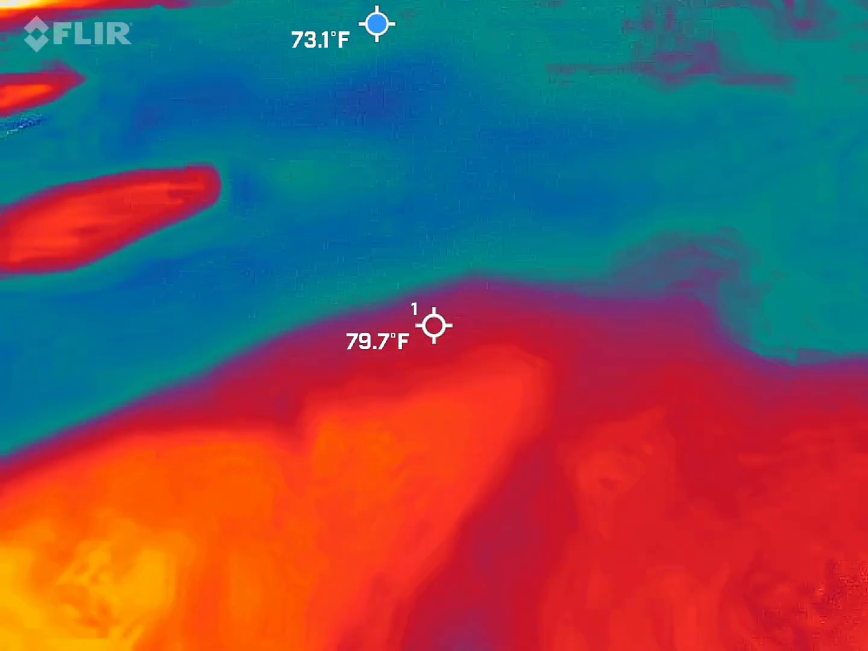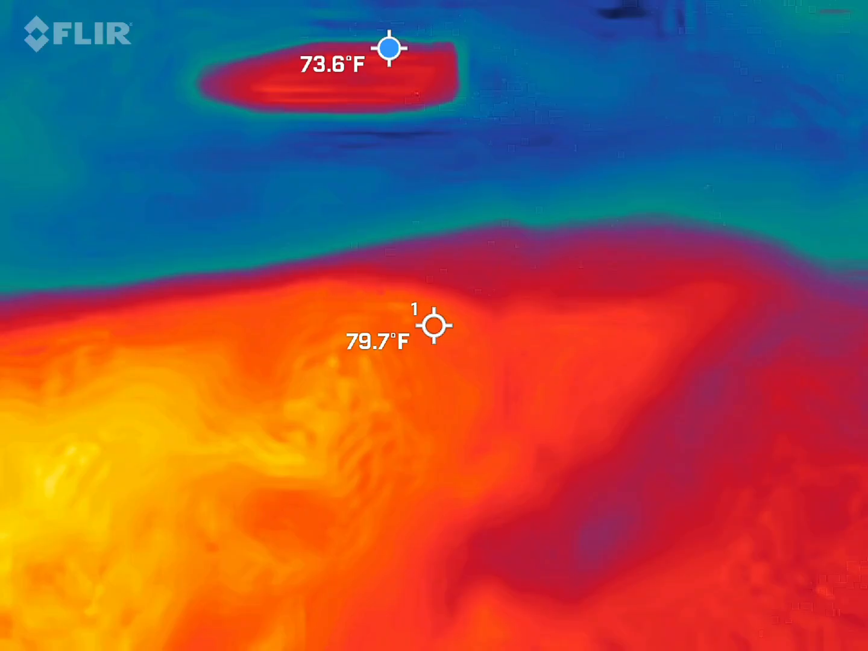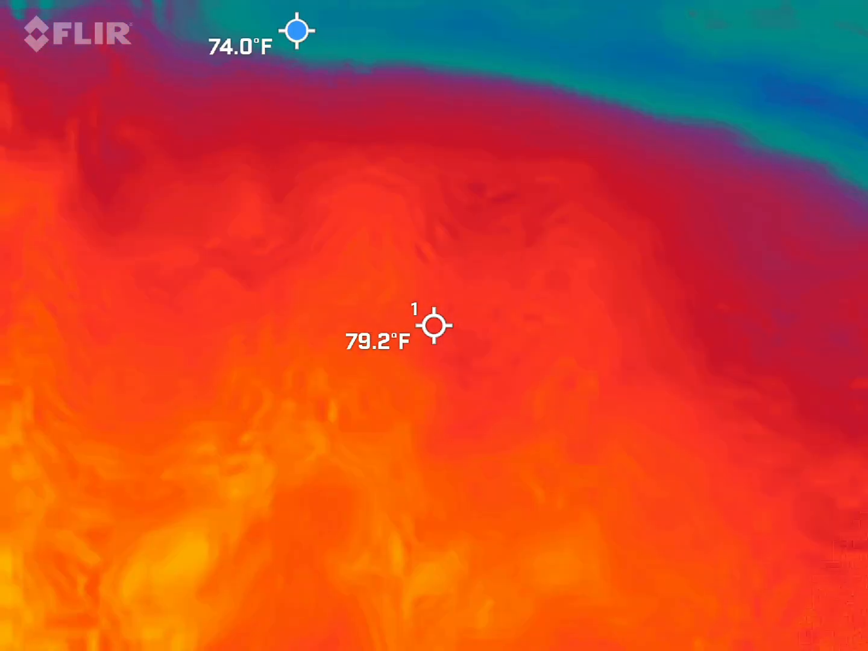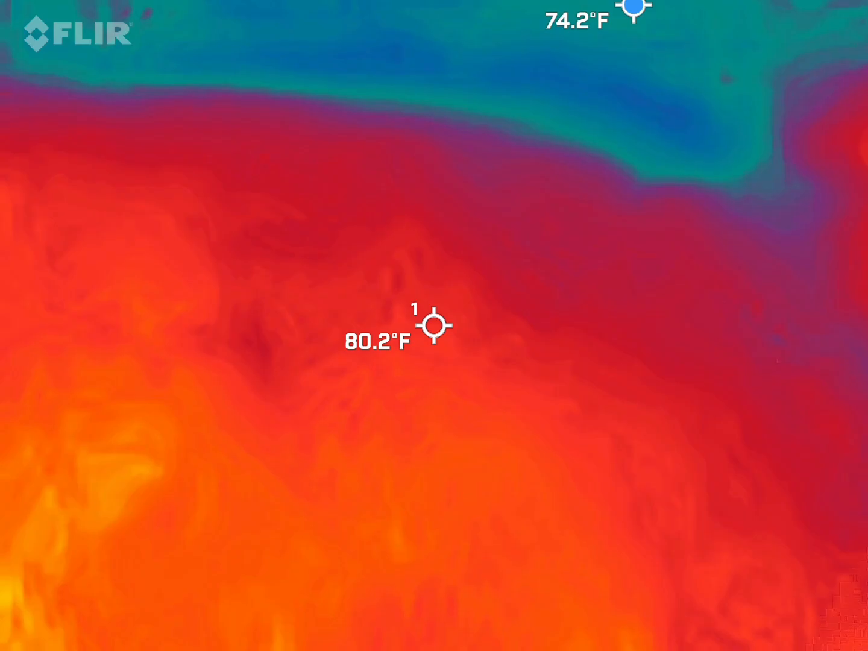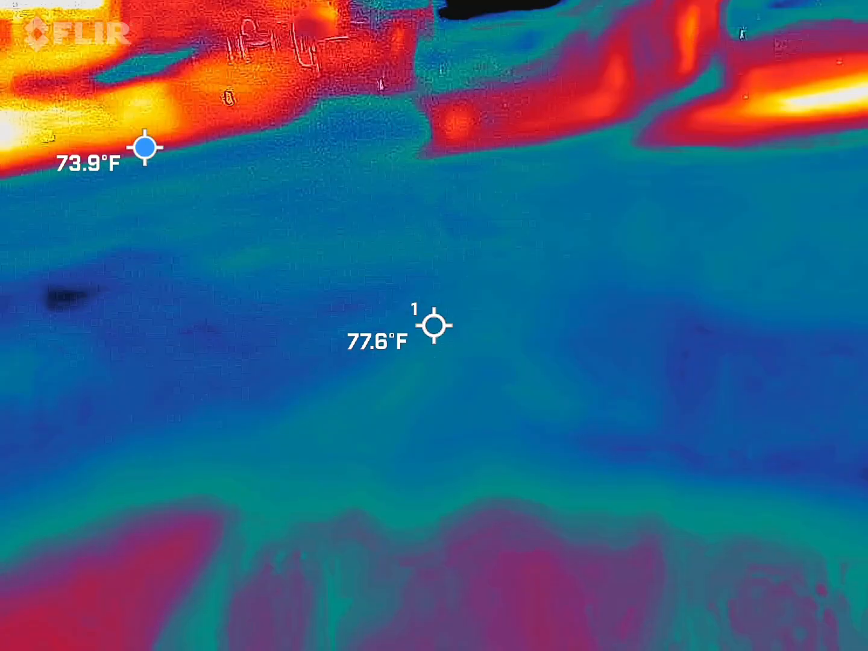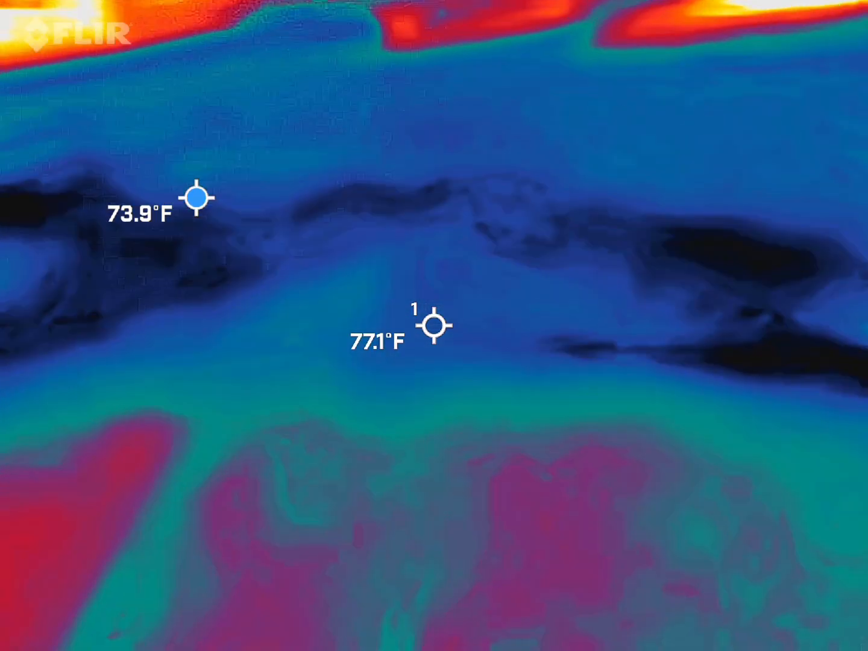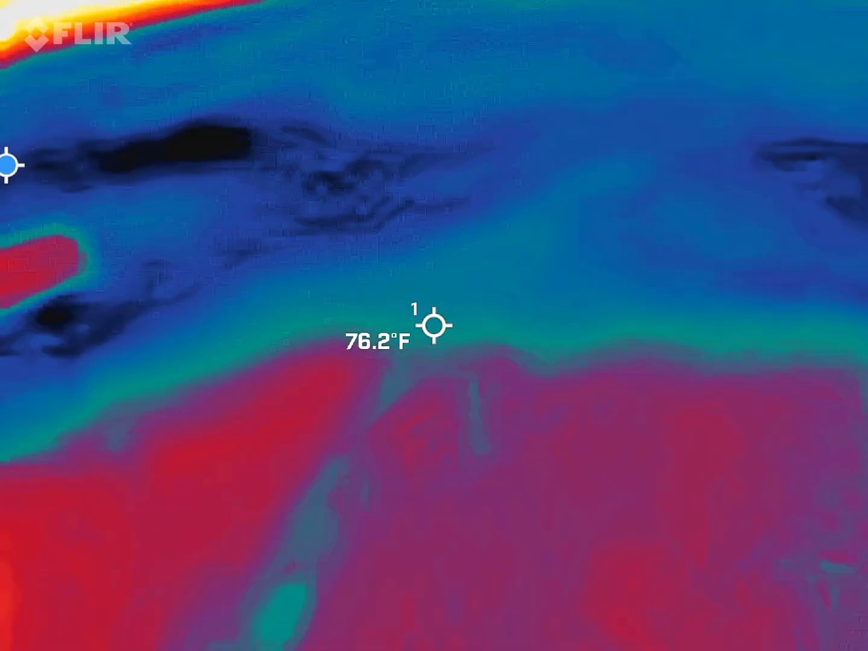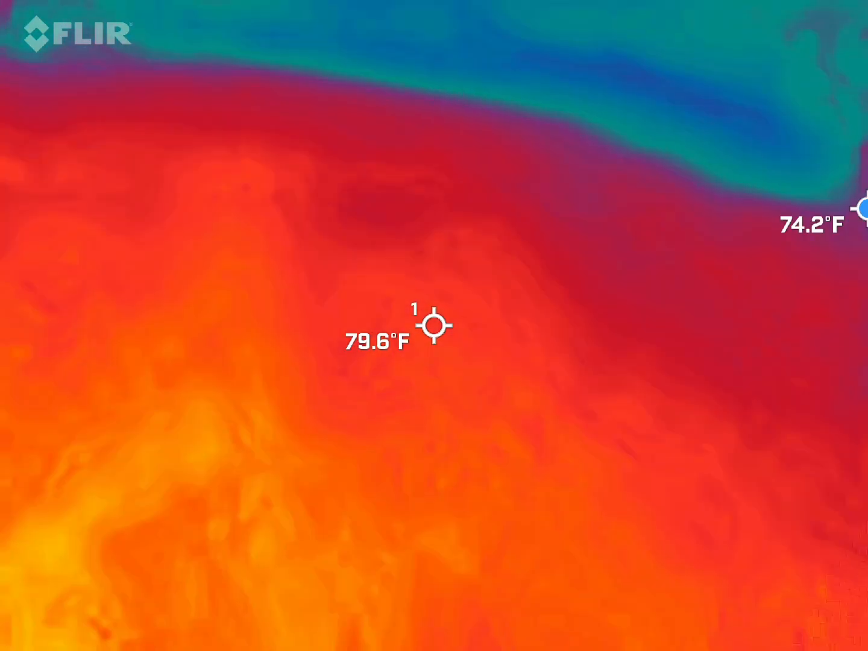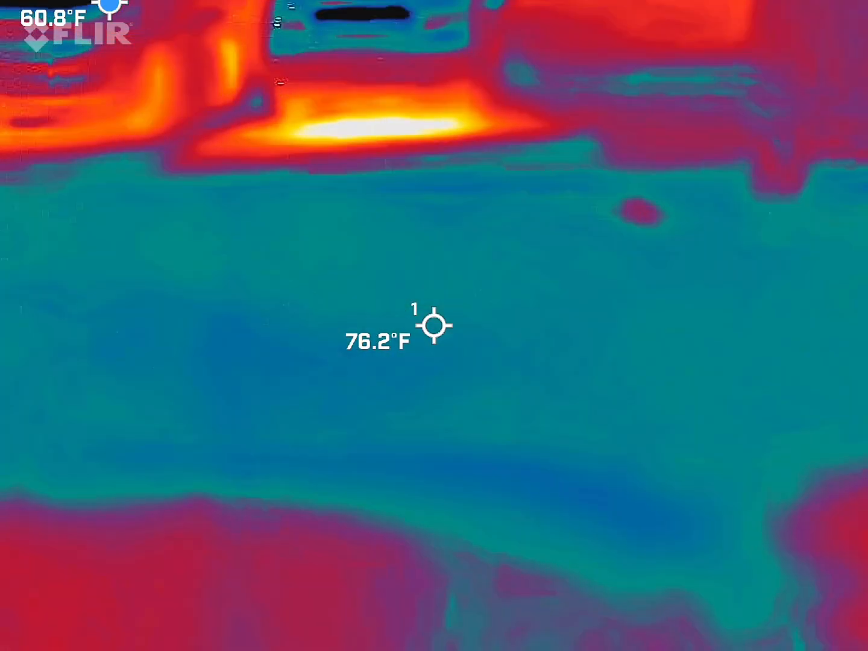Let me get it back. Remember that the left side's what's recording. See how the dark? It was looking like it was moving. Try to keep it up. Like up with your arms.